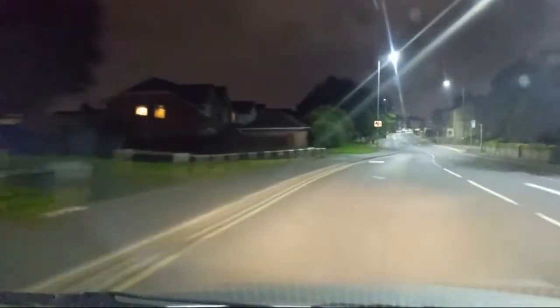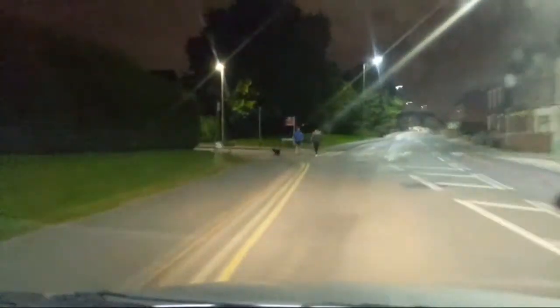Bit of accelerator, not a lot. This way you're not using any fuel either. If you're not touching any of the pedals, the computer doesn't put any fuel in. There's a car behind me, but it's not got through the traffic lights yet, and they were nowhere to be seen before, so he's obviously in a hurry.